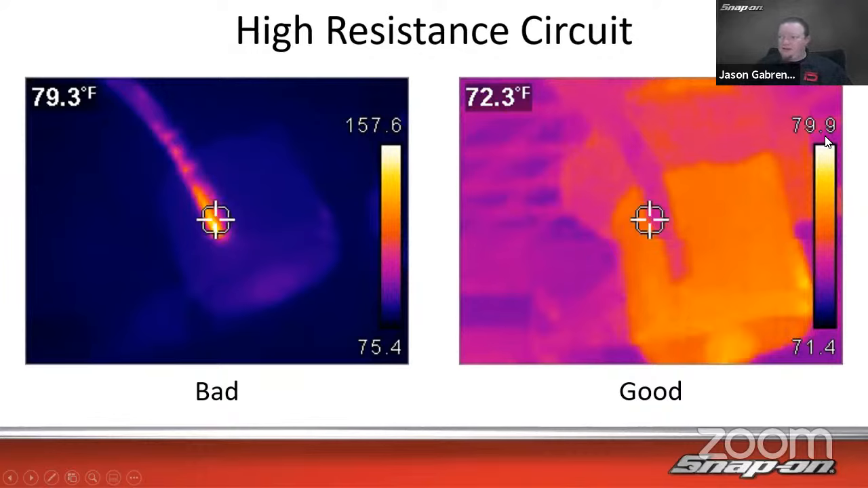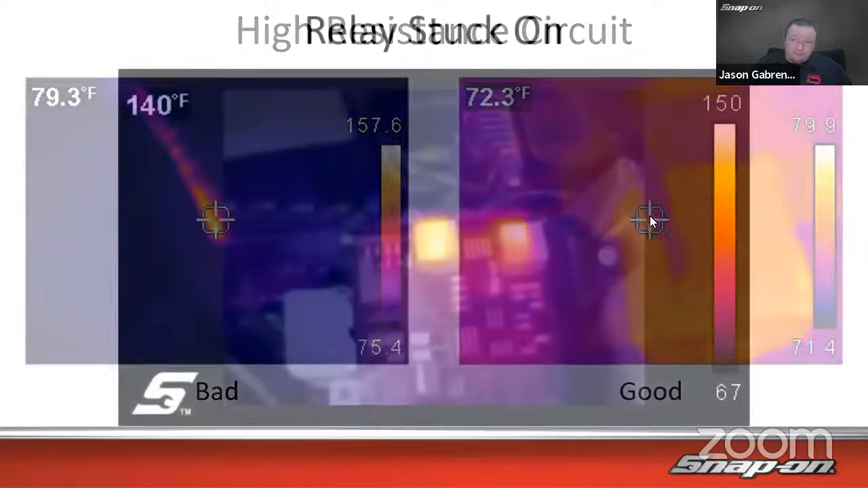You can see not a lot of differential between the coldest thing in the scene and the hottest thing. It's in the 70 something degree range. It doesn't even get over 80 degrees at the top, doesn't get below 70 over there. Somewhere within about 10 degrees right there, 72.3 degrees in the middle.